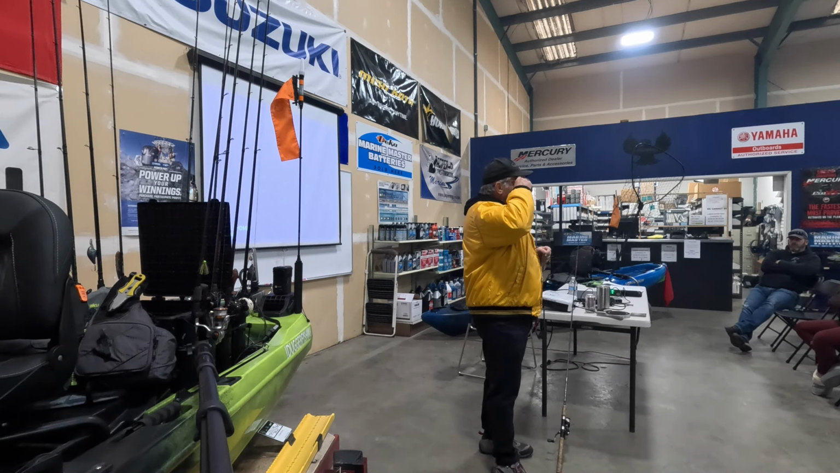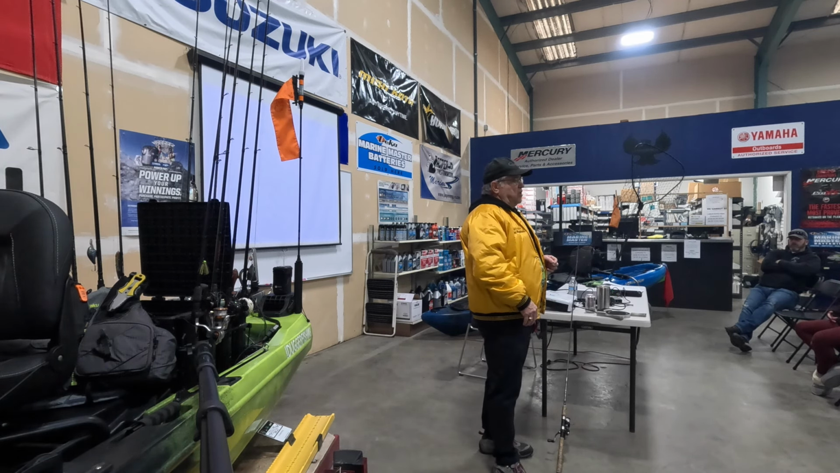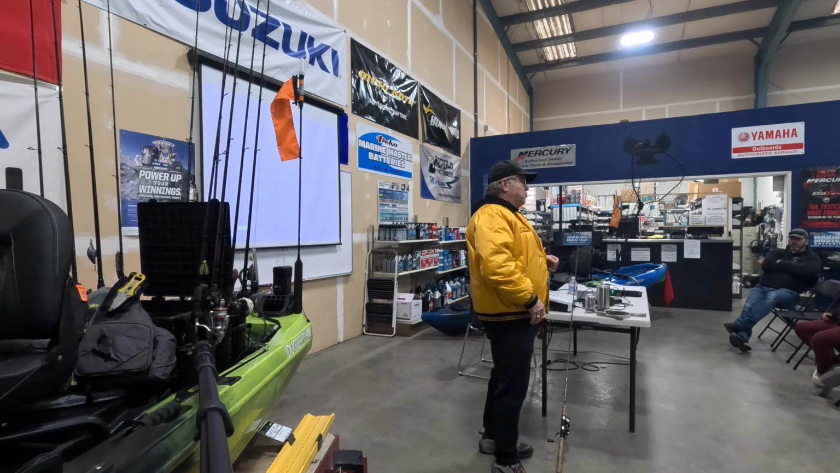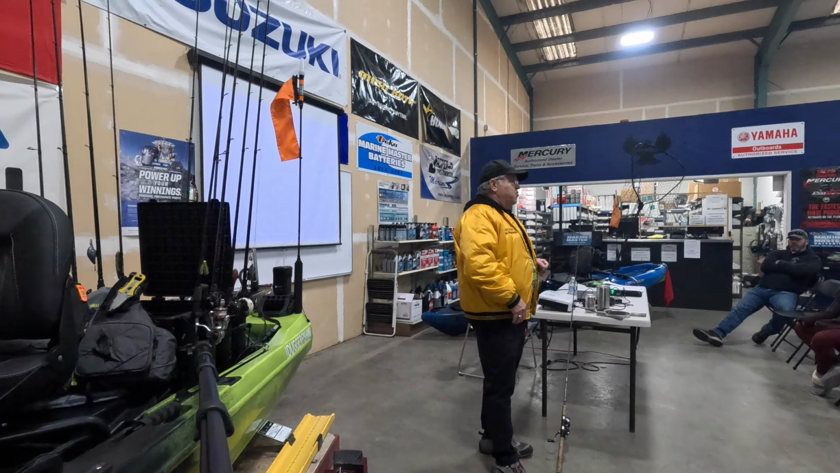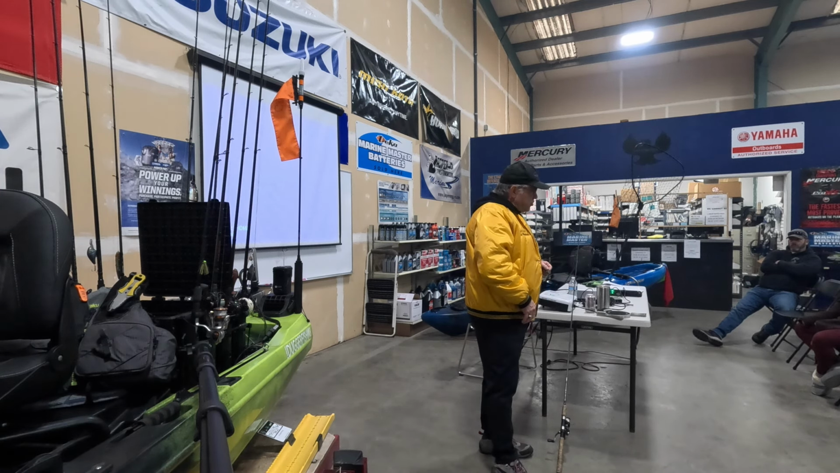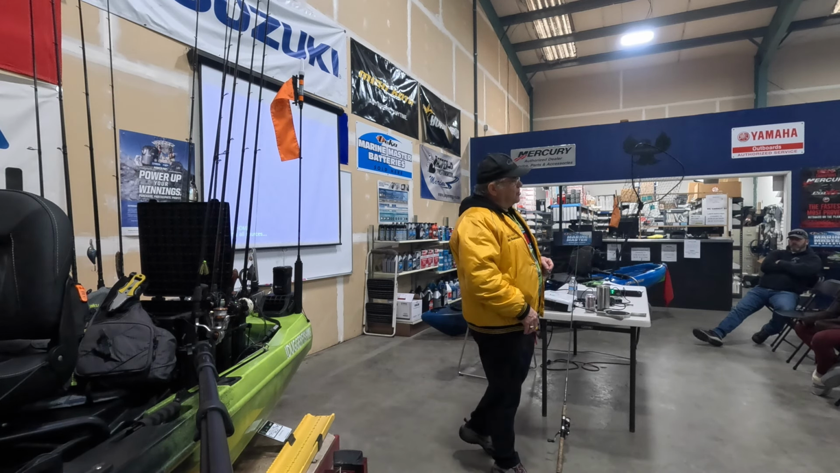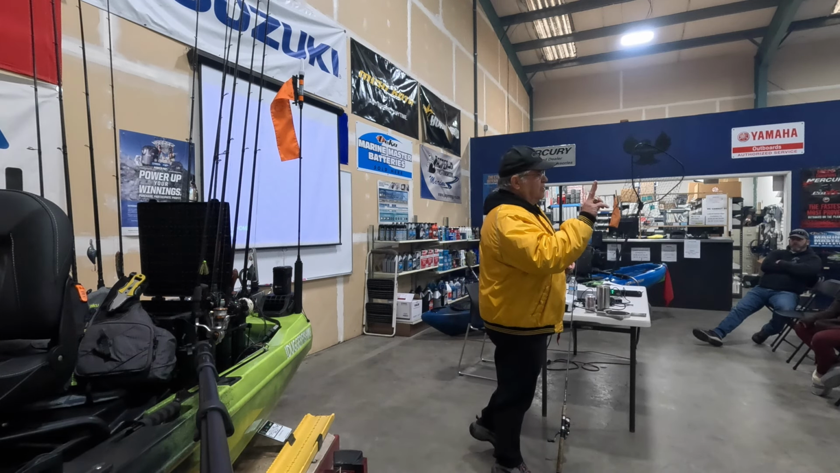But the problem with round weights is that, for one thing, they roll on the bottom. And if you're fishing current, especially like the Columbia River, and you've got gravel beds or shell beds or rock beds, they get wet, they roll into the crevices and get snagged, and then you're fighting the rocks all the time. So there were some cylindrical weights out at that time, and they're really good for not snagging, but they have two qualities that I hate.